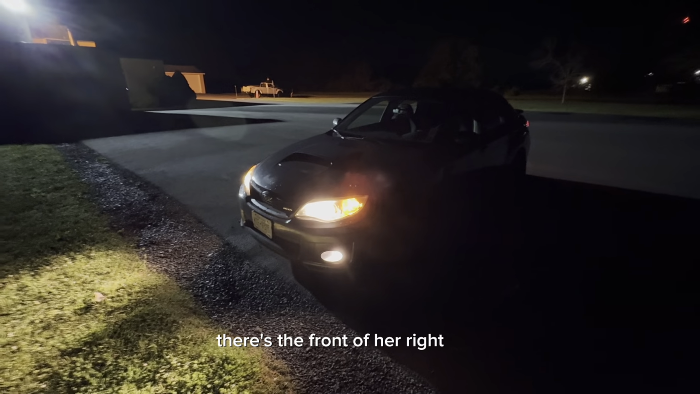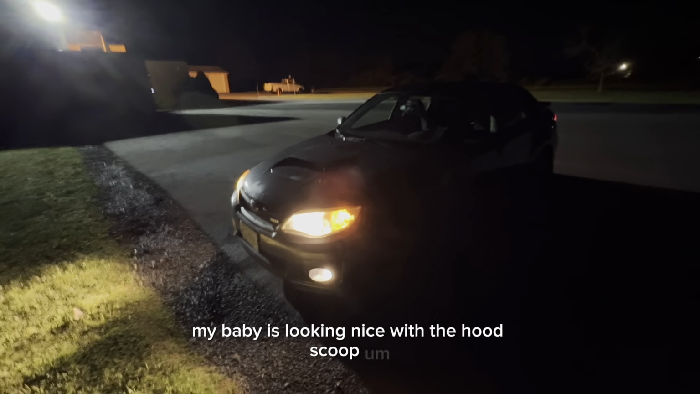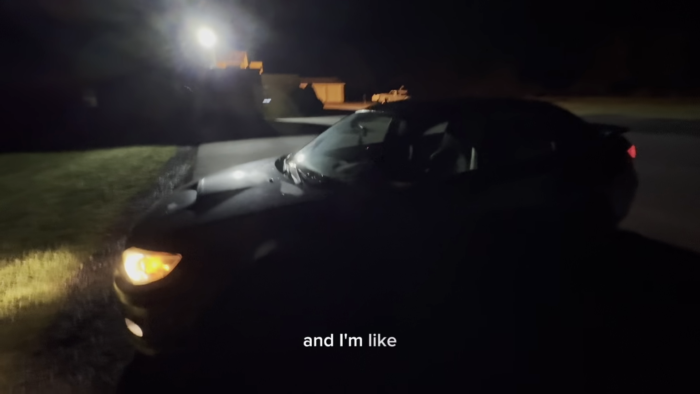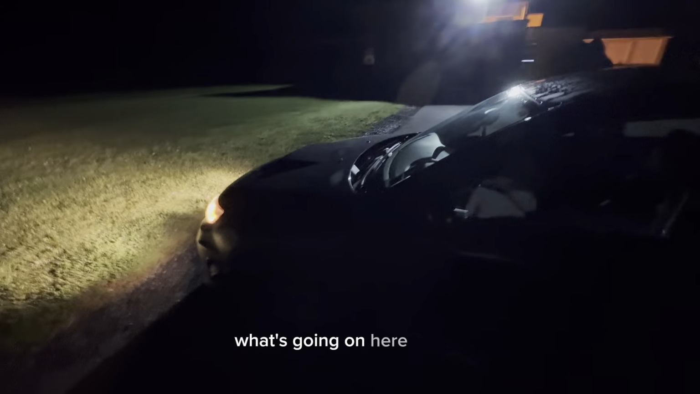There's the front of it right now. My baby is looking nice with the hood scoop. I see some people riding around with hood scoops on their car, and I'm like, you just don't have a top mount intercooler. What's going on here? But alrighty, we'll be right back.